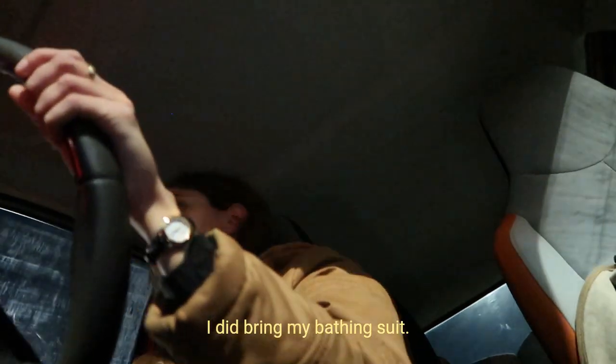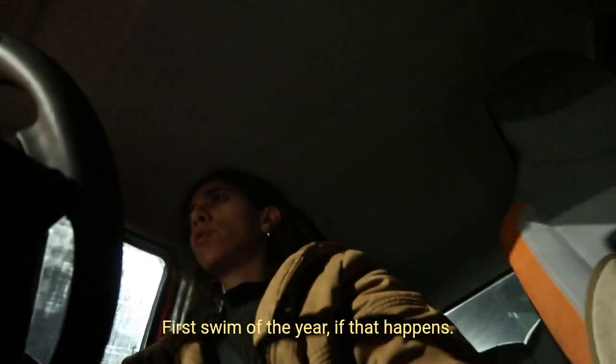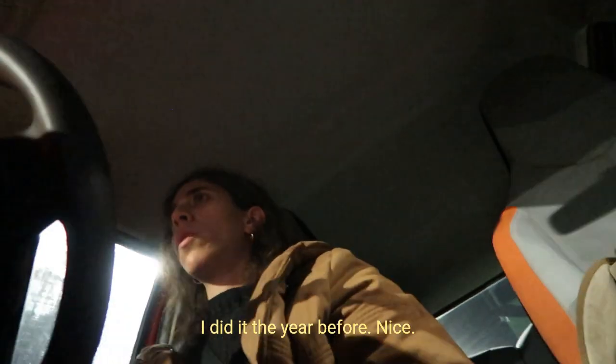If there's good weather on Sunday, I did bring my bathing suit. I don't expect it to be warm, I just want it to be sunny at least and not windy. Because when you come out of the water and it's windy, it's just a bitch. Not windy and sunny. First swim of the year, if that happens. I did it last year. I did it the year before.